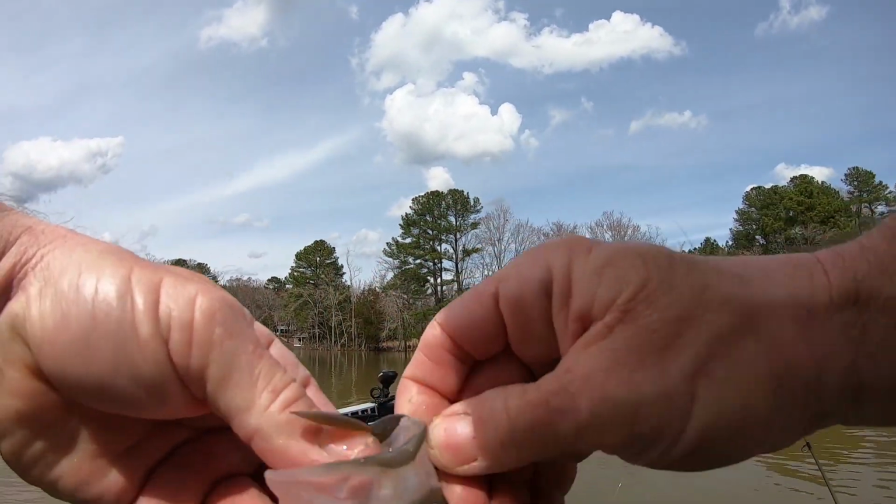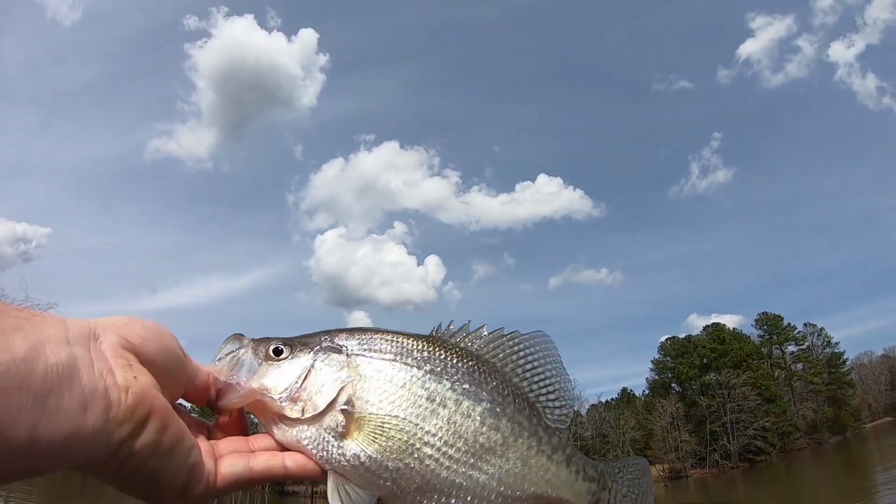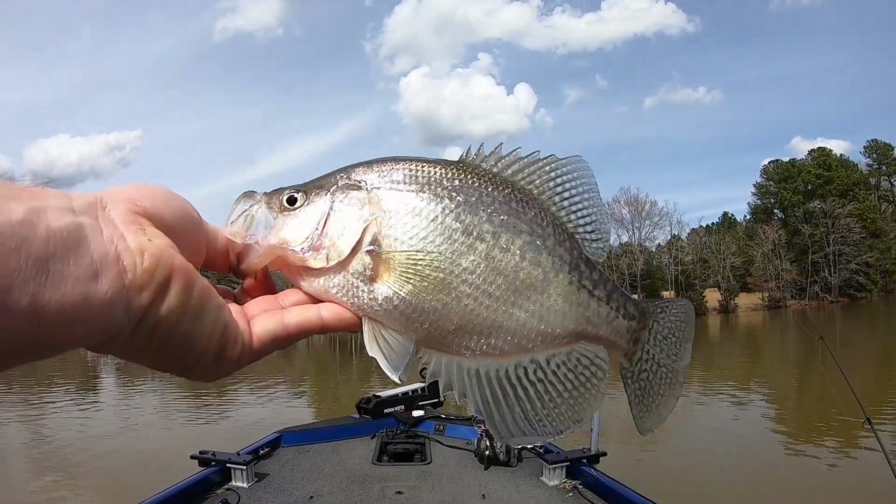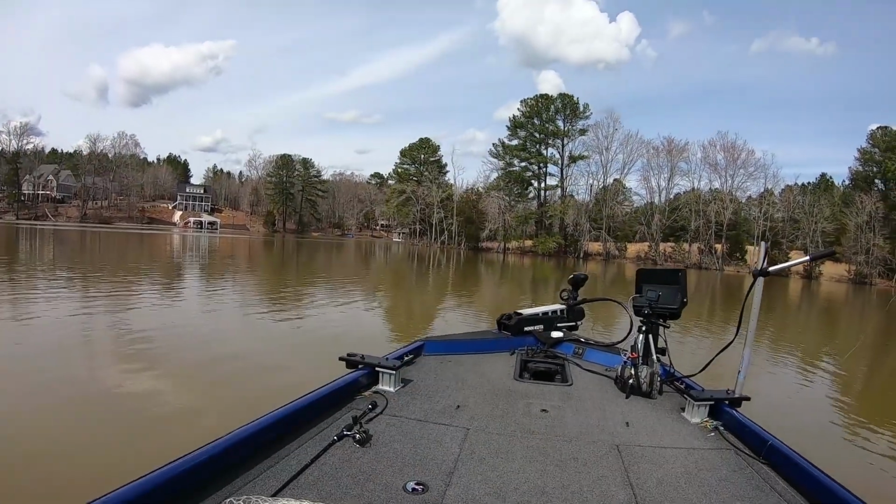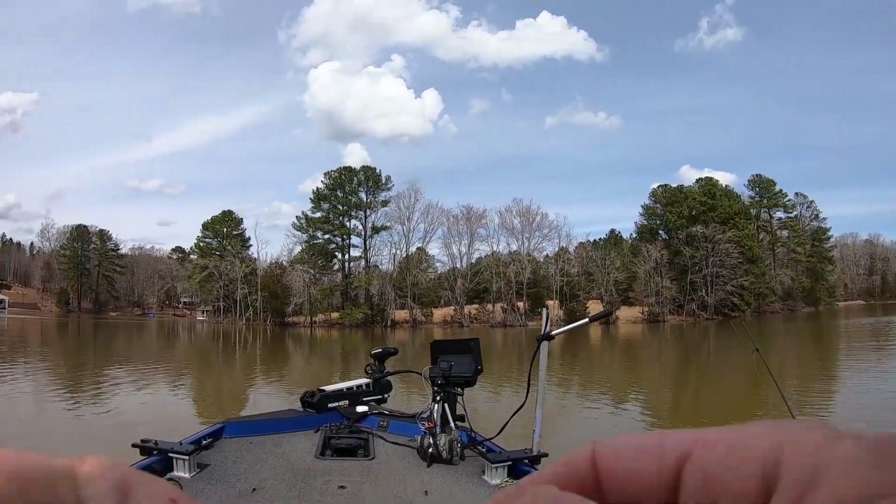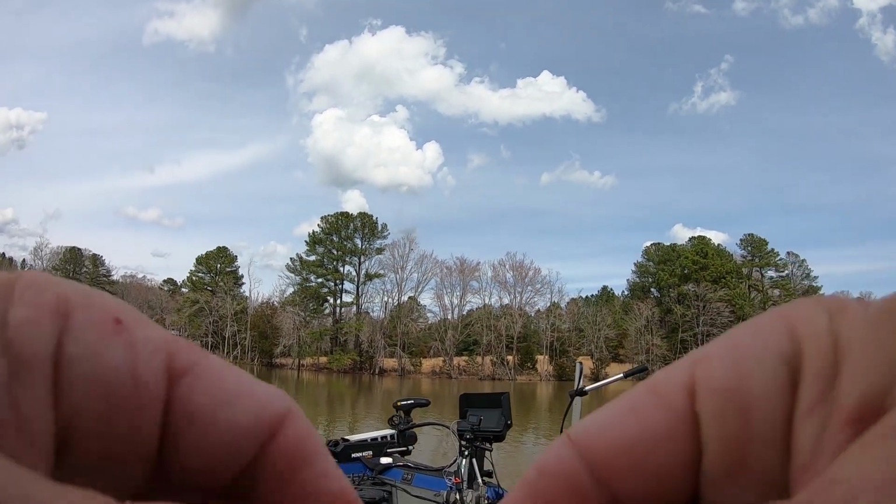Now I switched jig heads, guys. I went to one with a little bit bigger hook, if y'all noticed that or not. Well, I can tell you that, because somebody's going to say, is that the same head? No, it's not. Same color, still orange. He's about the same size, guys. He's about 12 and a quarter. I think he's 12 and 3/16. This one's got a nasty hook in it.